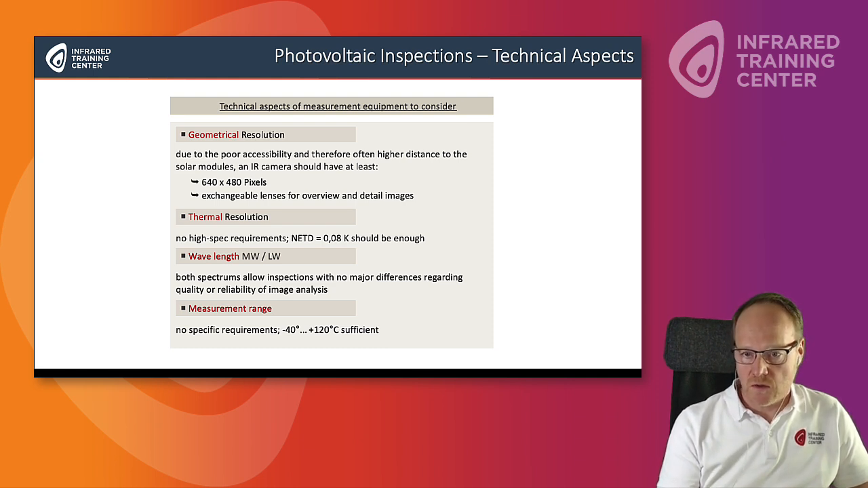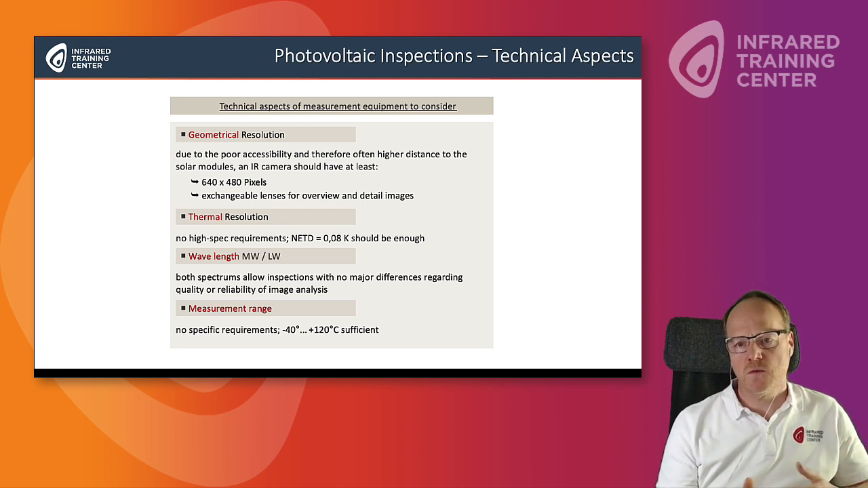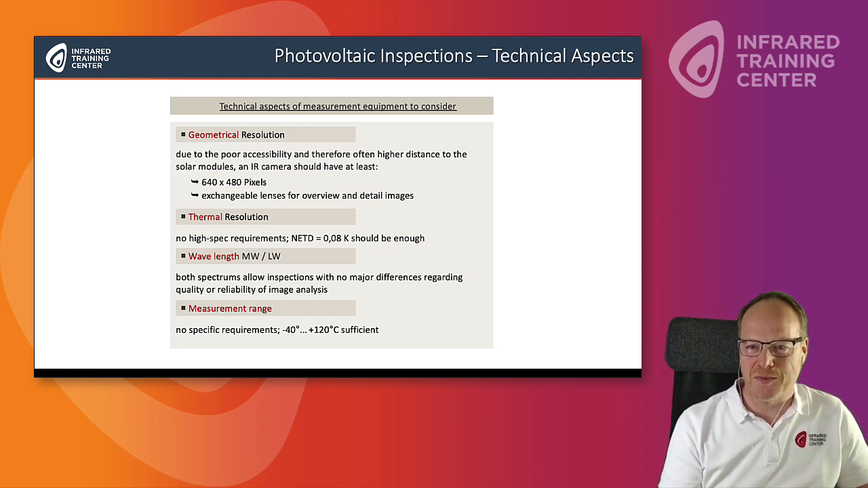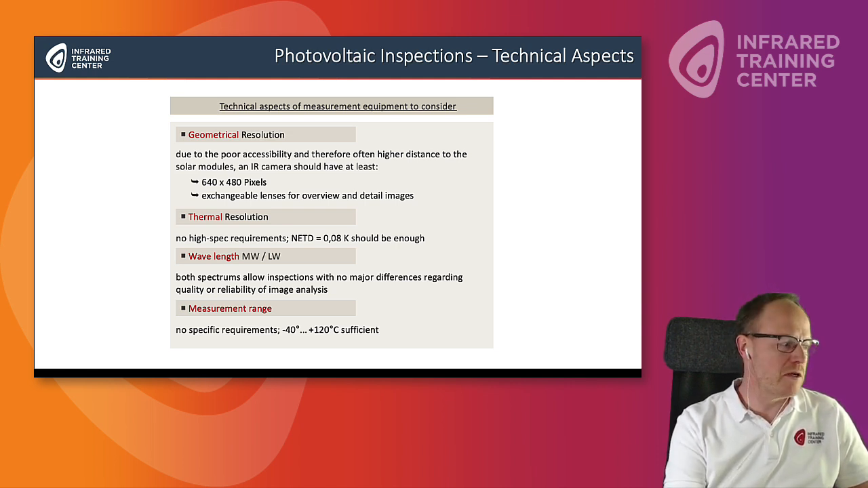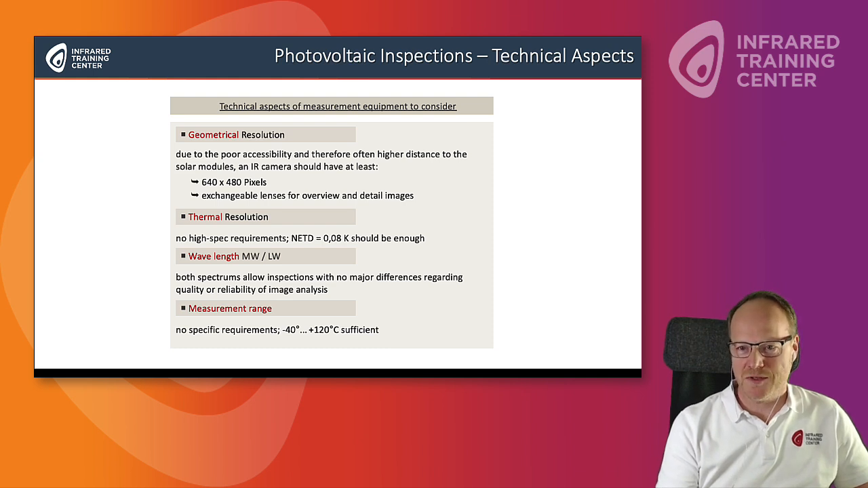Thermal resolution is also important to consider. It's not so important that the camera is very, very sensitive. So we recommend a NETD value of 0.08 Kelvin. That should be enough. Doesn't matter if you use a mid-wave camera or a long-wave camera. In most cases, people use a long-wave camera because they do the job and they are regularly a bit cheaper than mid-wave cameras. The measurement range, of course, it's okay if it's between -40 degrees and +120. It shouldn't get colder. It shouldn't get hotter on a PV module. Otherwise, you have a bigger problem and you don't need an infrared camera anymore anyway.